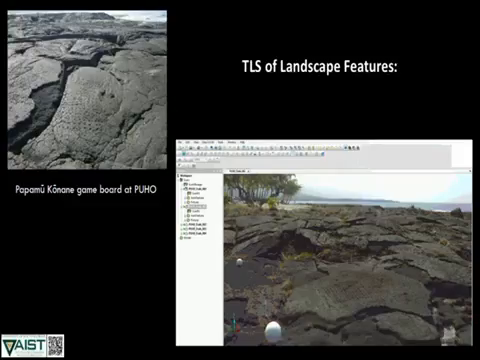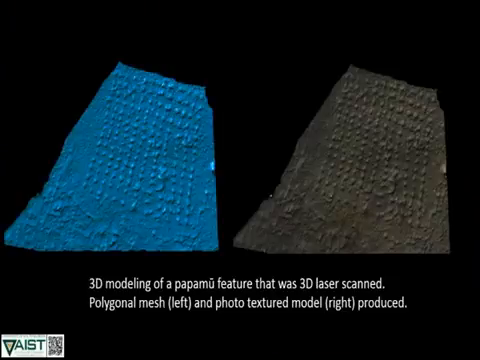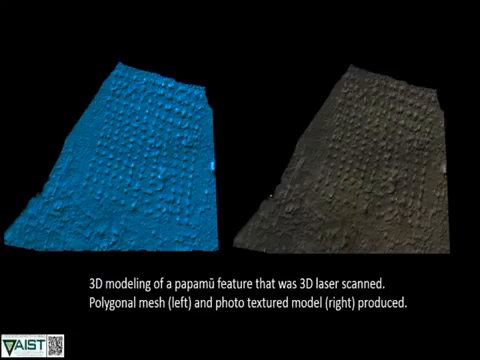And then we're also documenting with close-range scanning so that we can produce replicable models. We can 3D print these, for example, of the actual game board itself. So we're able to do a scalar change here and go from really high resolution to looking out at a more complete landscape.